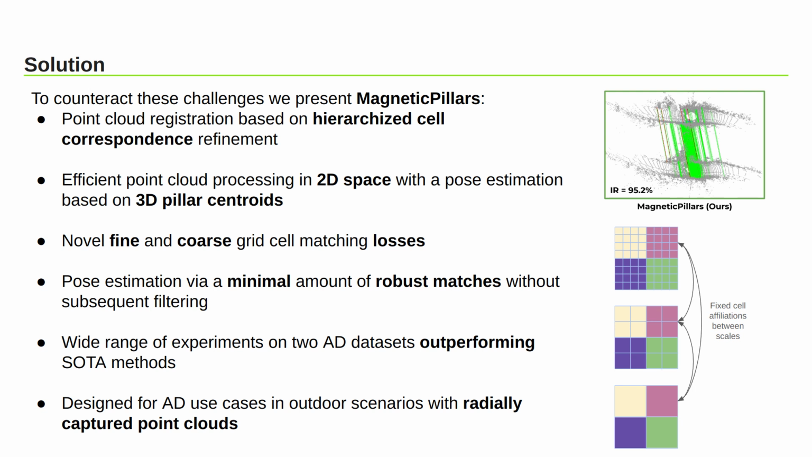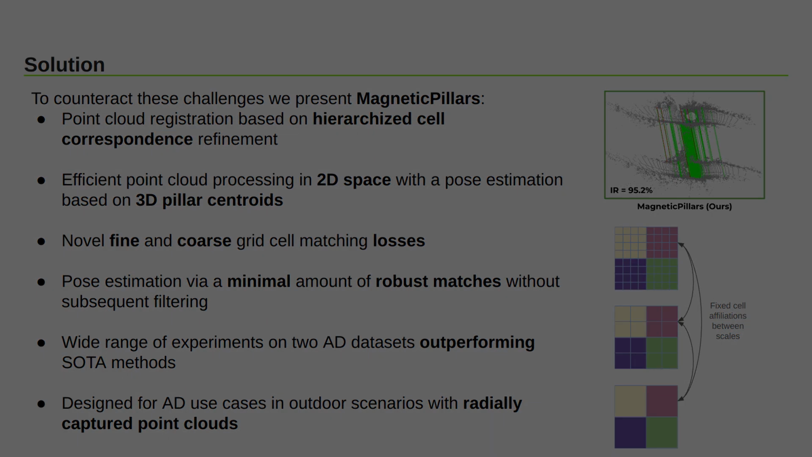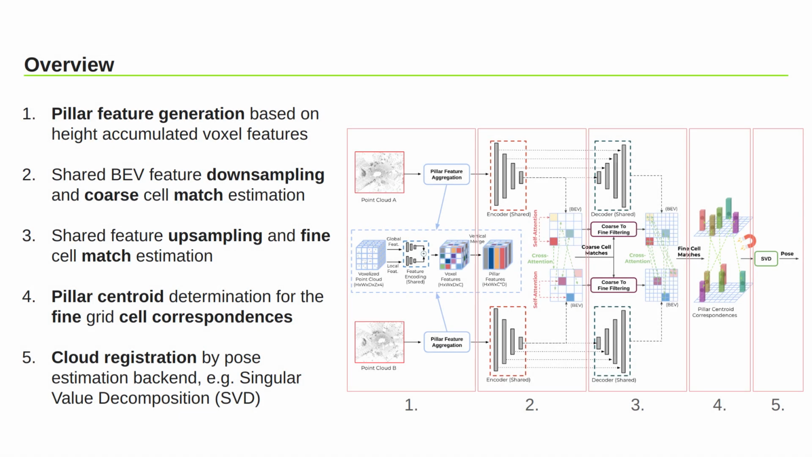We conduct a wide range of experiments for our use case of autonomous driving scenarios on the two datasets KITTI and nuScenes, where we outperform state-of-the-art methods with respect to pose estimation accuracy and overall runtime. On this slide, you can see an overview of the overall processing pipeline of our approach.